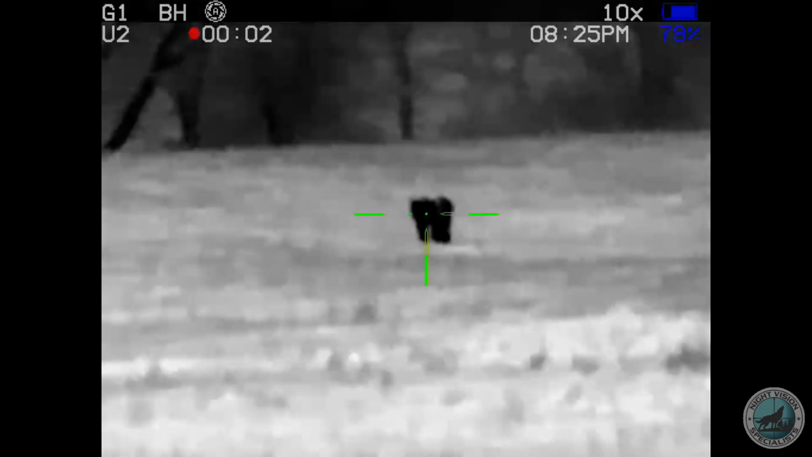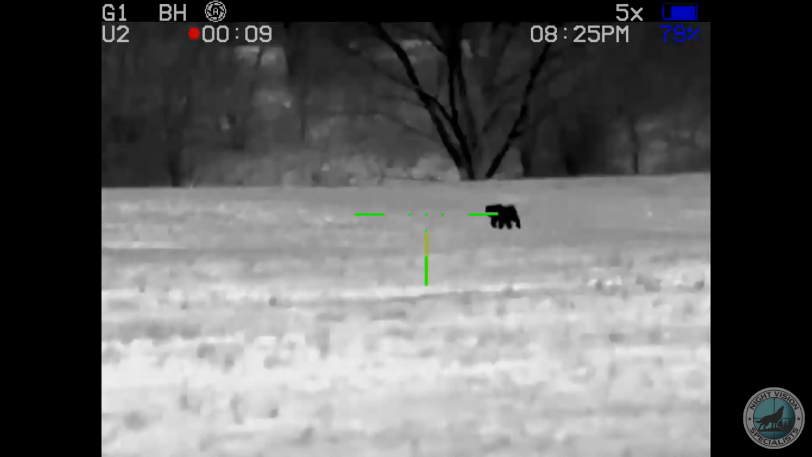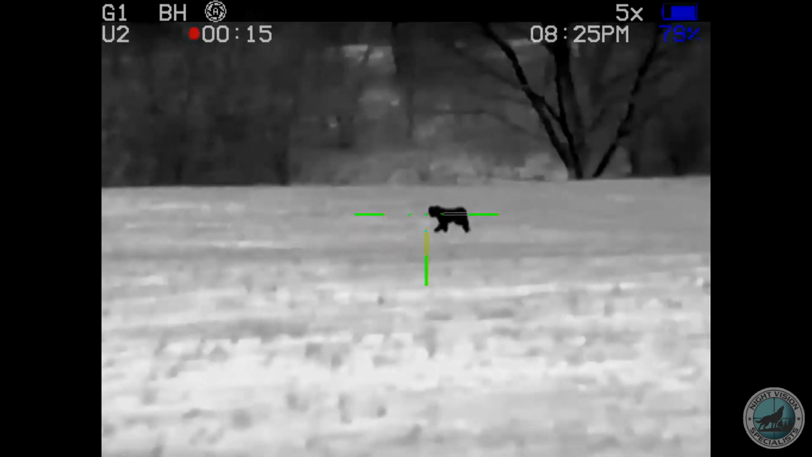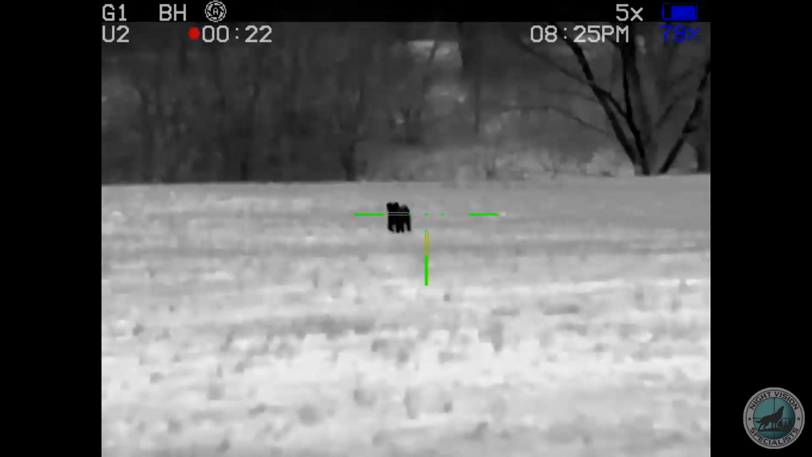Got a little bobcat action coming in. He's about 200 yards out. I'm recording it.